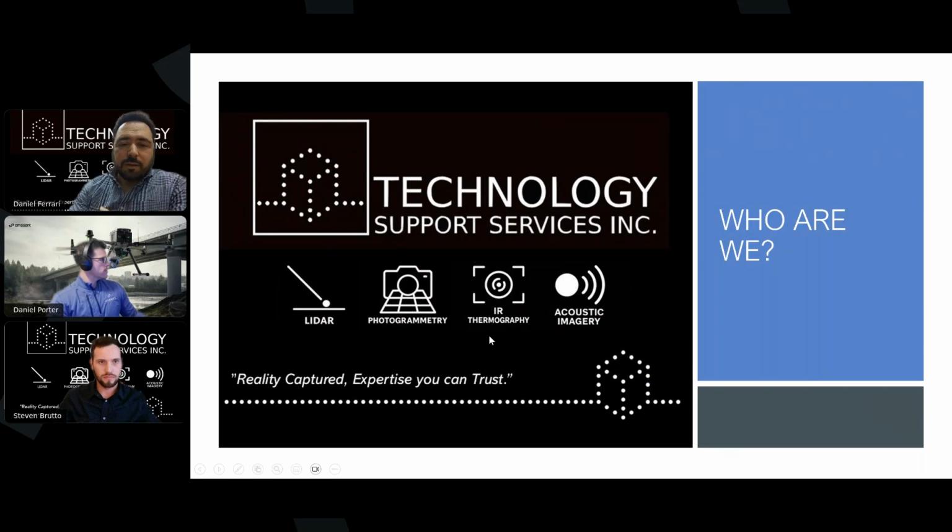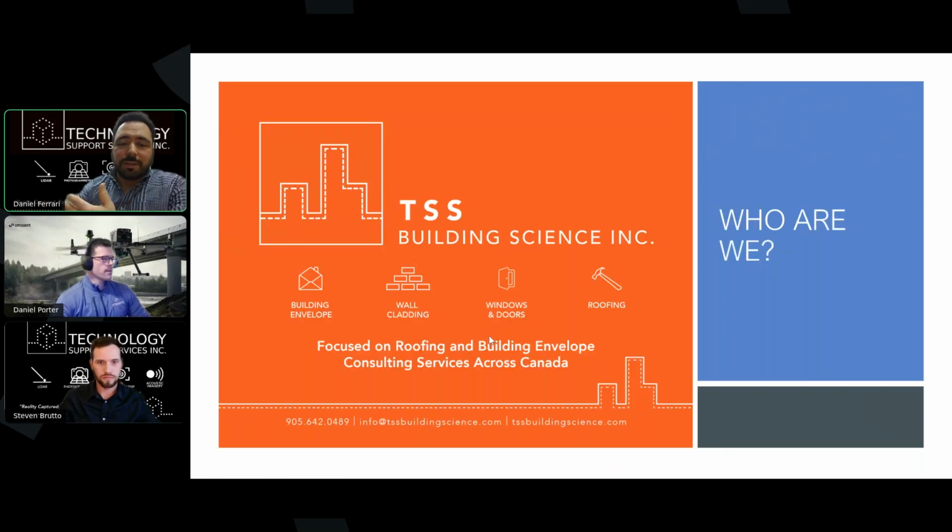And this all came about through our parent company, TSS Building Science. This is where our engineering expertise flows from. TSS Building Science, like its namesake, deals with all things building related: building envelope, wall cladding, windows and doors, roofing. All of the examples you're going to see today in terms of how we use LiDAR are based on real projects that we've completed in TSS Building Science.